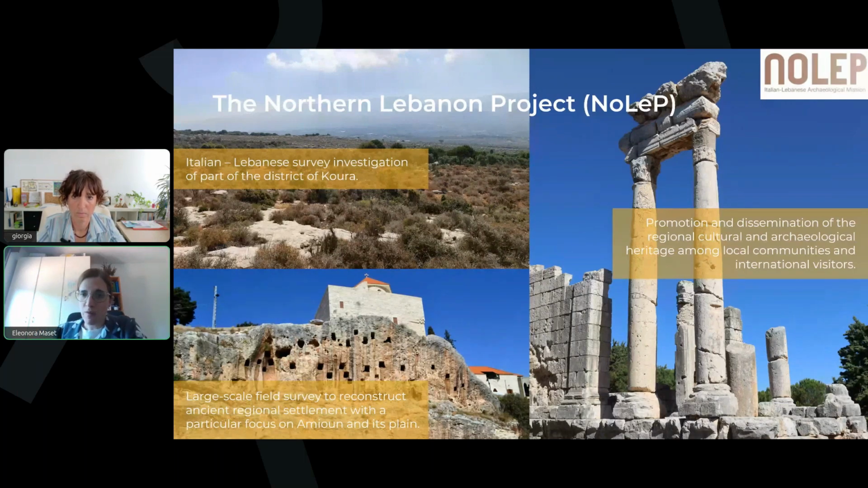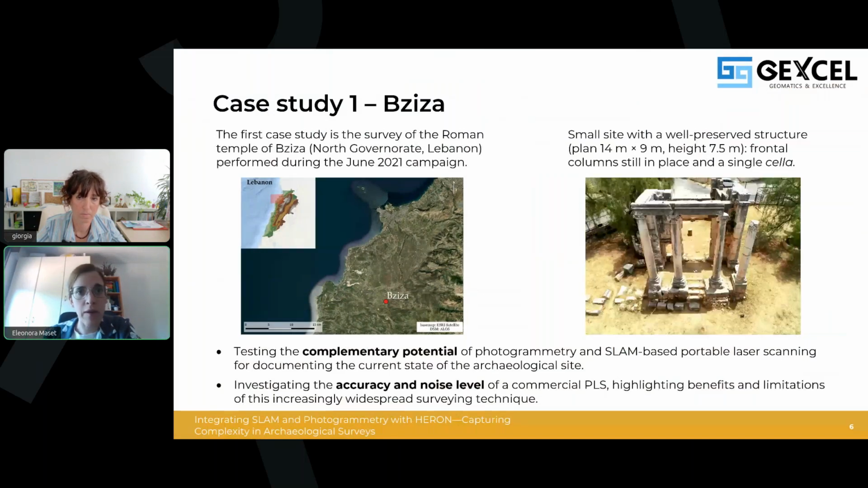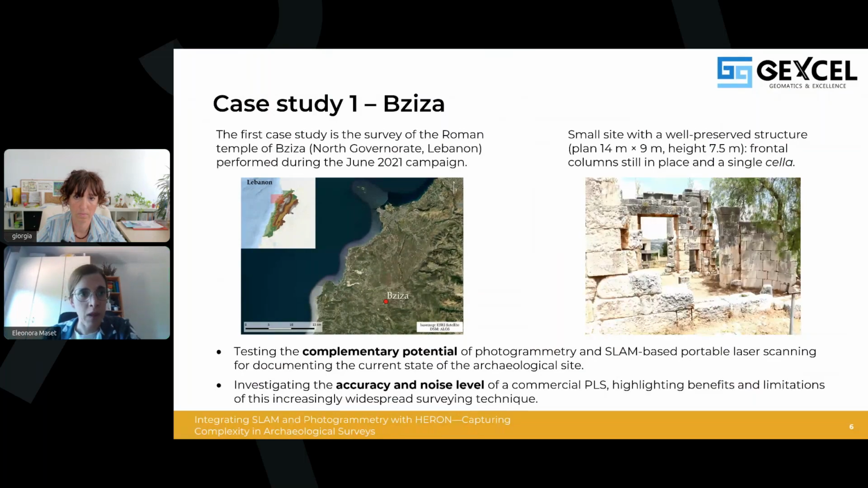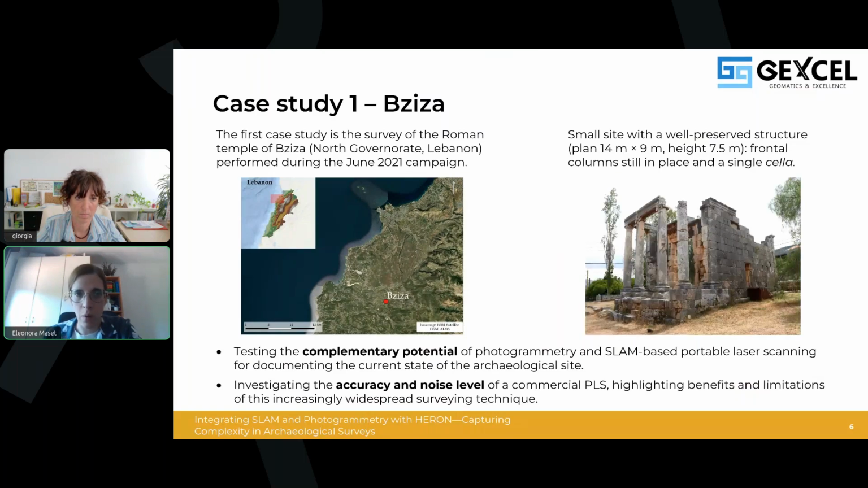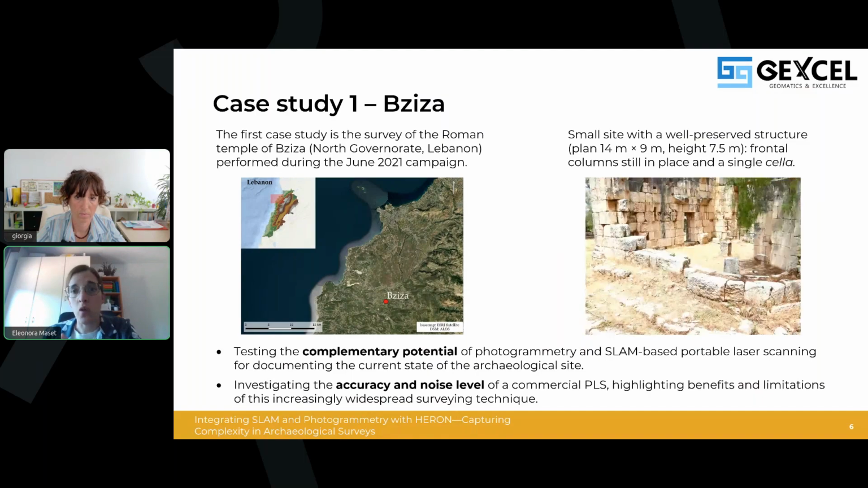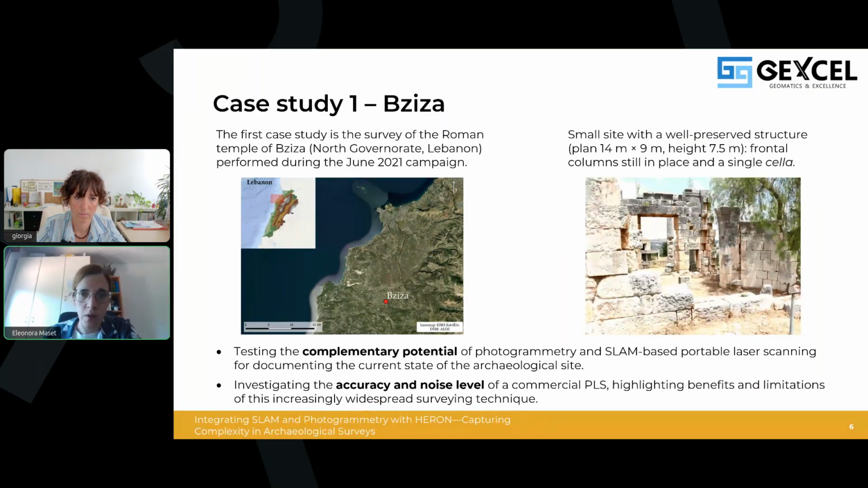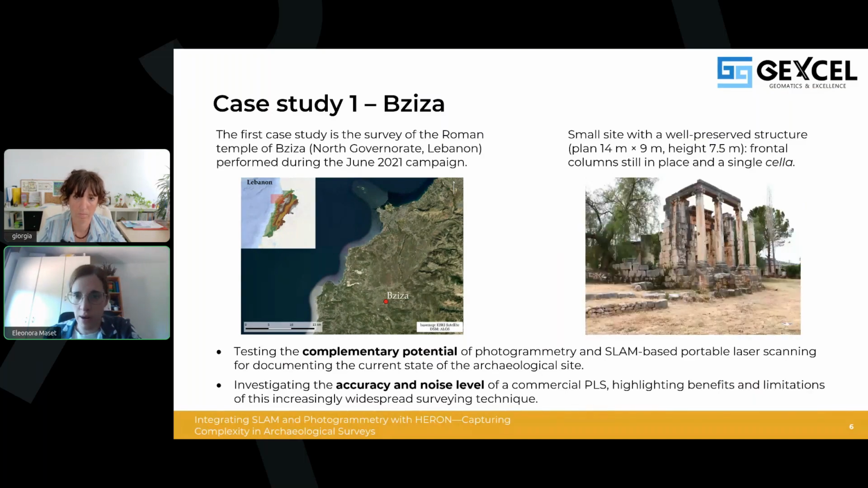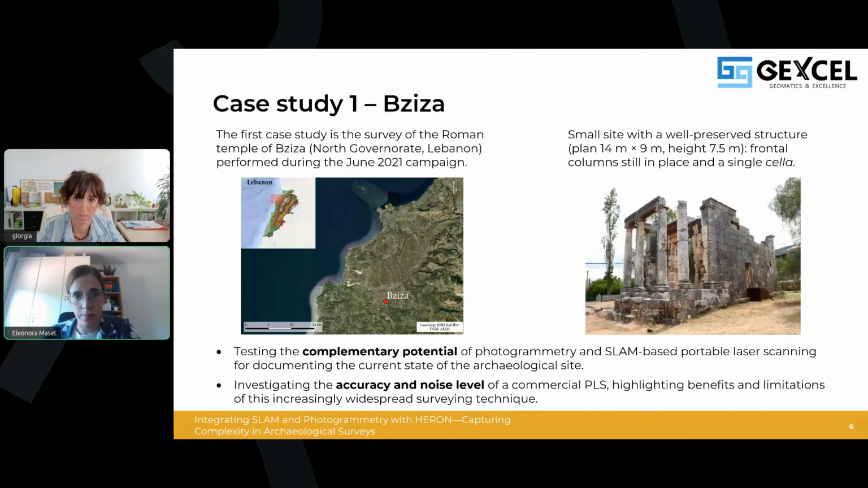So let's now move to the first case study, that is the Roman temple of Bziza, located in the North Governorate of Lebanon, that was surveyed during the June 2021 campaign. This case study was designed as a testbed to evaluate our procedure in order to document the current state of the site. At the same time, it allowed us to assess the accuracy and the noise characteristics of a commercial handheld laser scanner, highlighting both the advantages and the limitations.